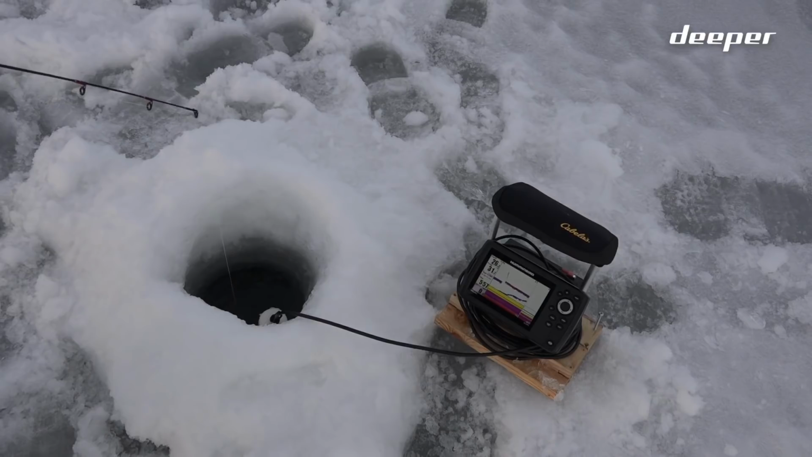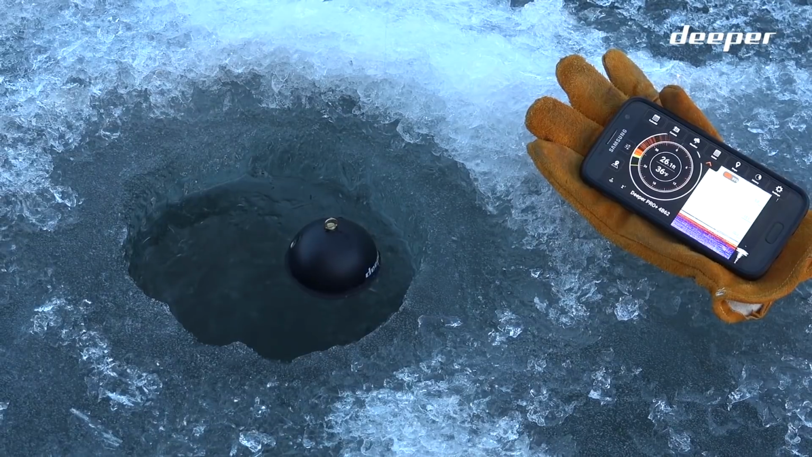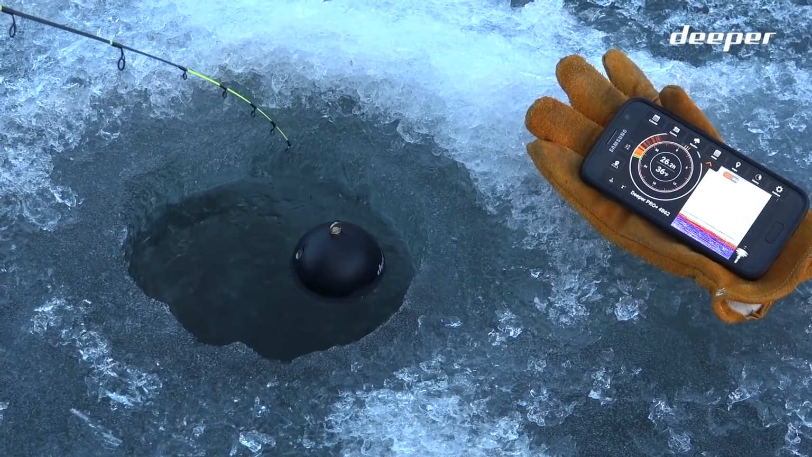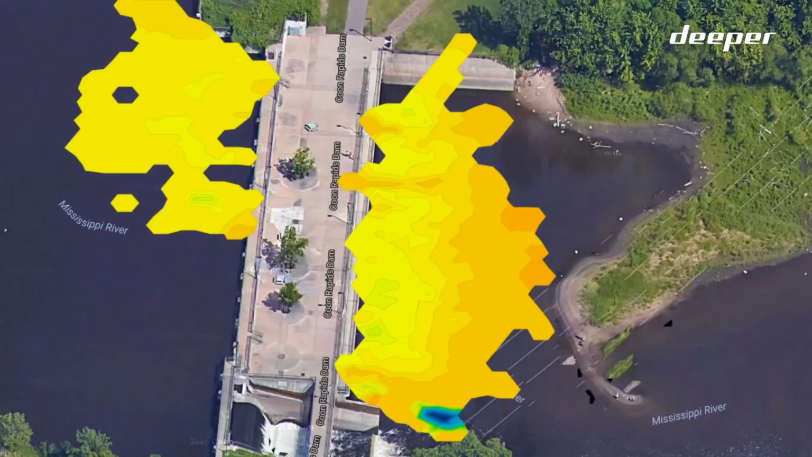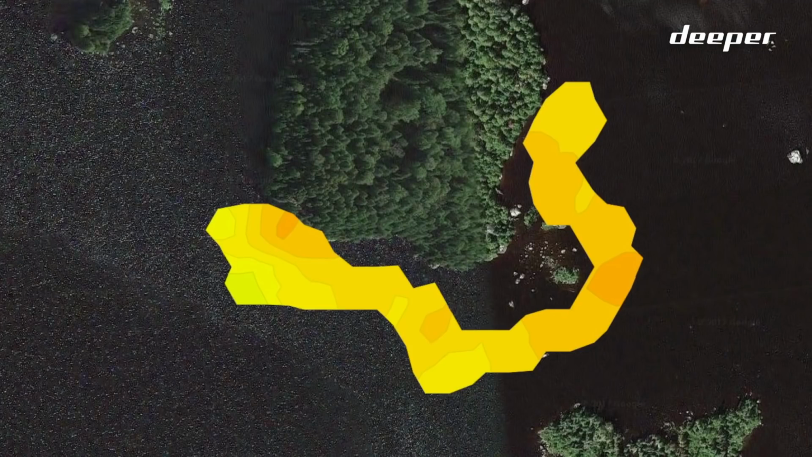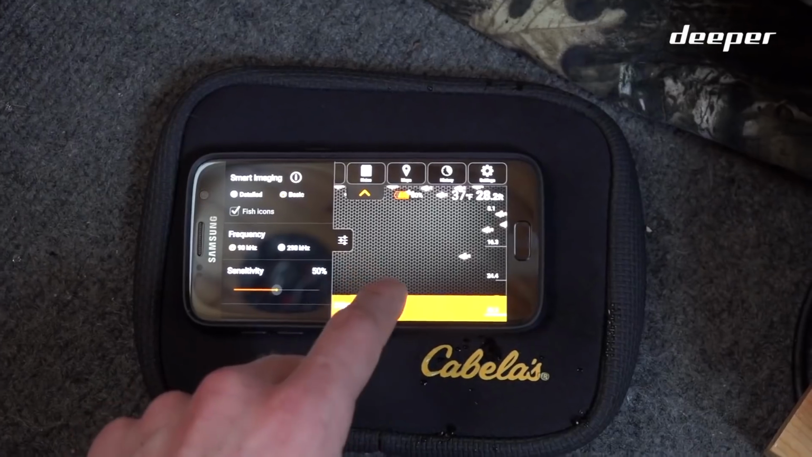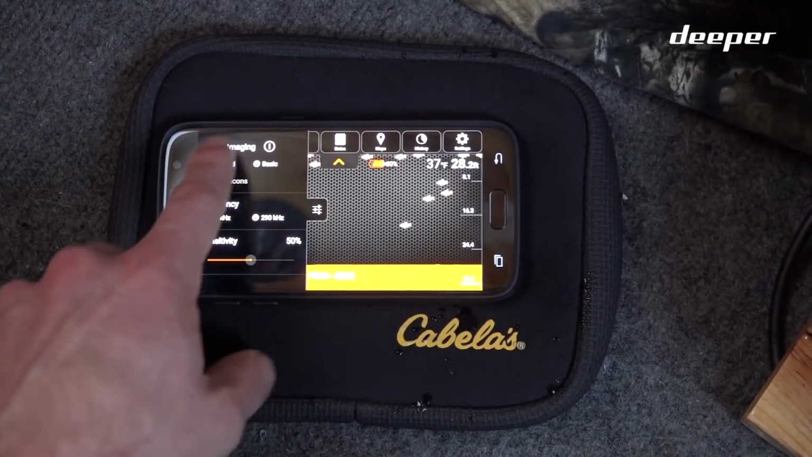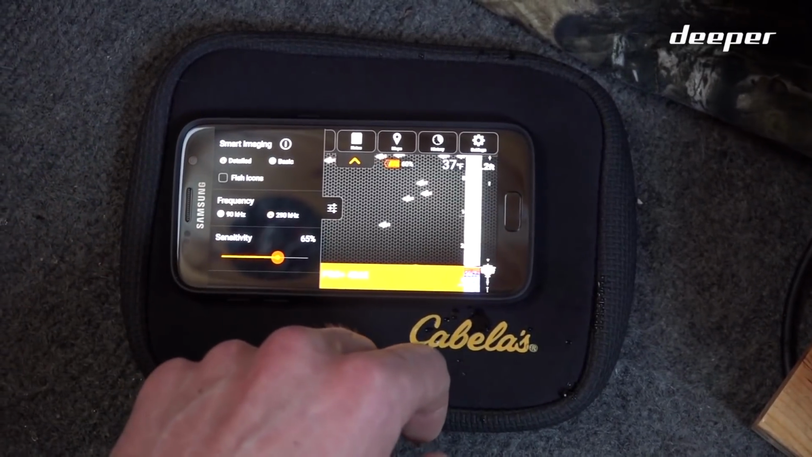You'll pay somewhere from $200 to over $1,000 for a piece of equipment that's primarily just going to be used on the ice. With the Deeper, there are no cords to get tangled, and the unit is small and light enough to fit in your pocket. It's also designed to be used throughout the year, which adds a ton of value for those who fish from kayaks or from shore, with the ability now to create bathymetric maps in real time and pull them up to review anytime in the future. Since the app is an integral part of the system, you get updates and improvements to the software much more regularly and without added cost.